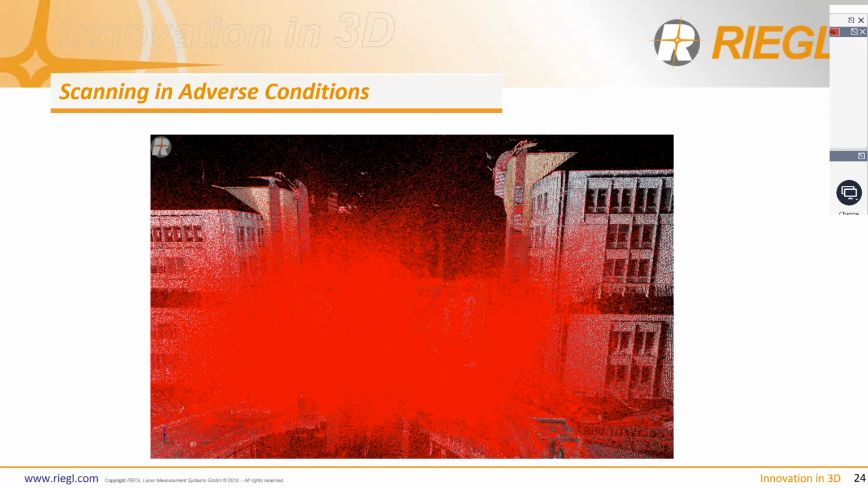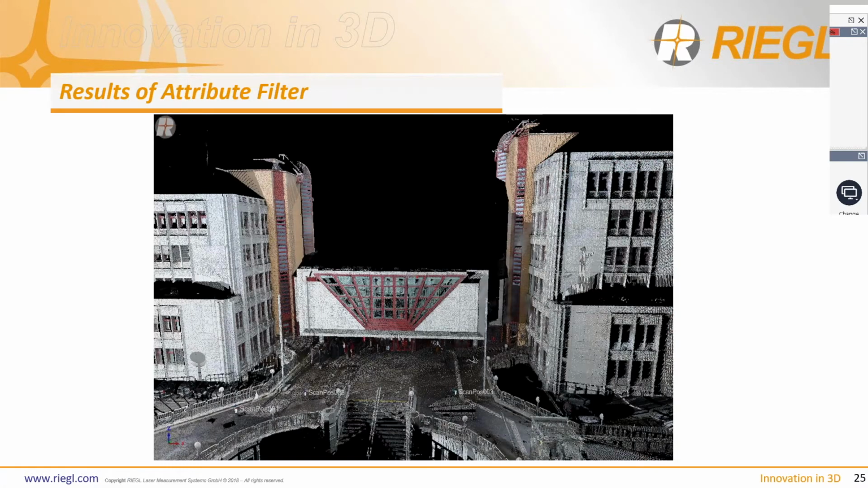And this is the rain that's been picked out in that filter. And once we've done that, we don't delete it, we just switch it off or turn it into another layer in the points cloud, so we can always refer back to it if needs be. And the end result is a nice clean data set from the scan, showing the information that we want to show. So we've got rid of the rain. We can bring it back if needs be, but most people aren't interested in the rain. They want to see what's behind it.